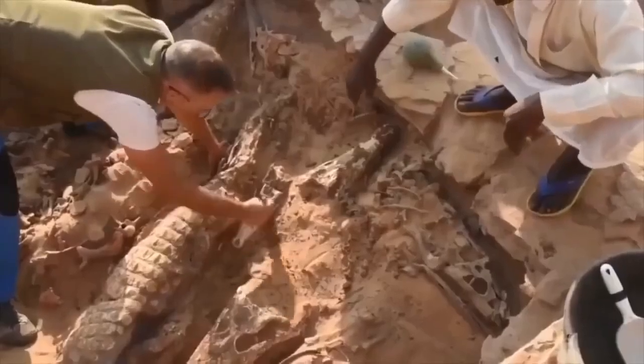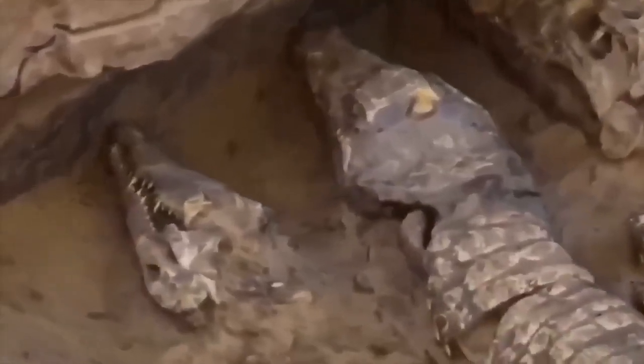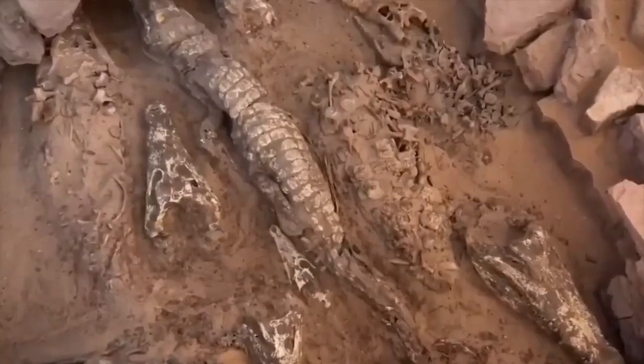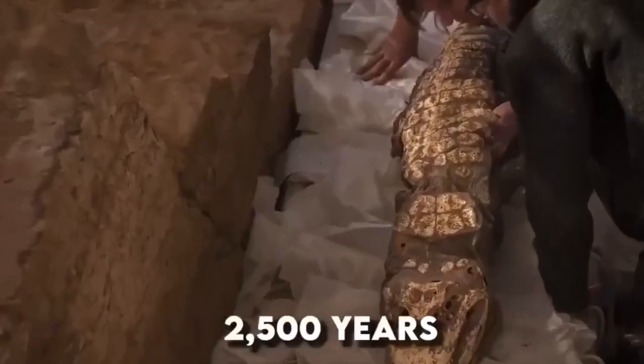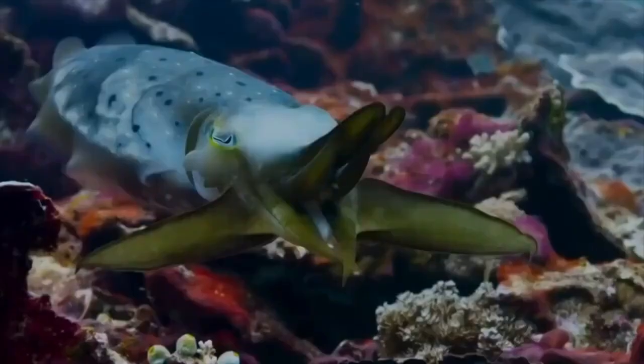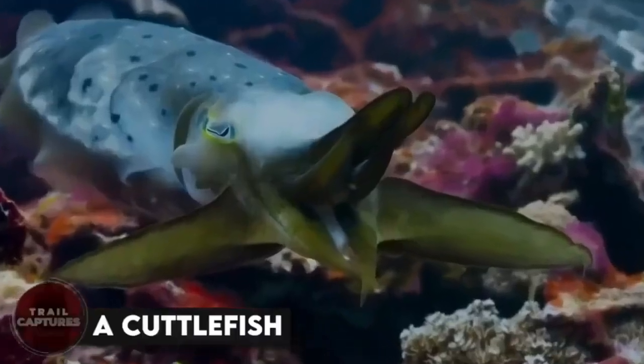It was a bit unnerving, as it seemed like they could open their jaws at any moment. The researchers were amazed when they discovered that the crocodiles had been buried for 2,500 years, yet were still in almost pristine condition.